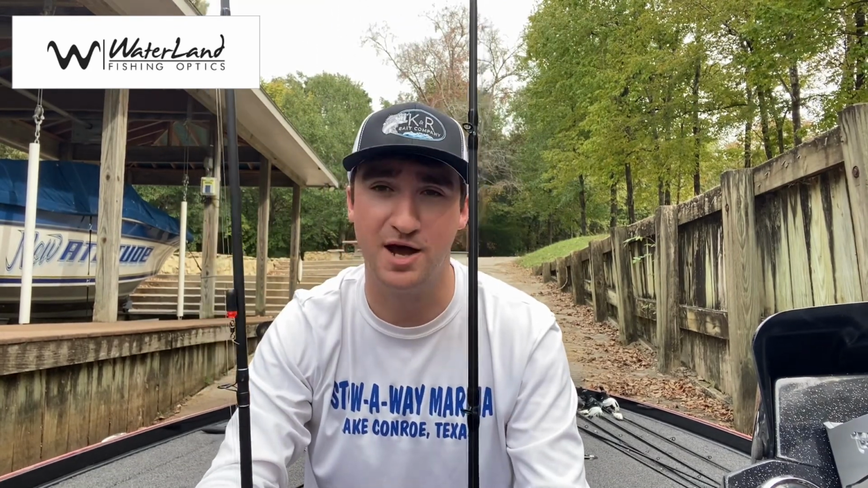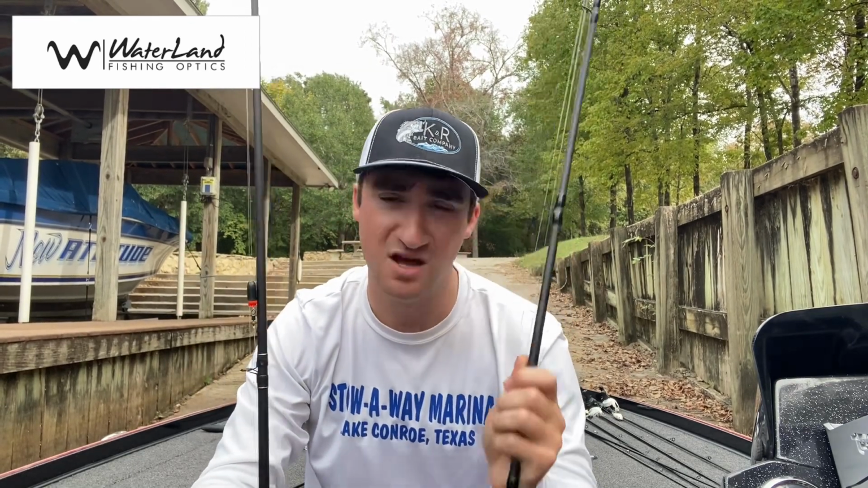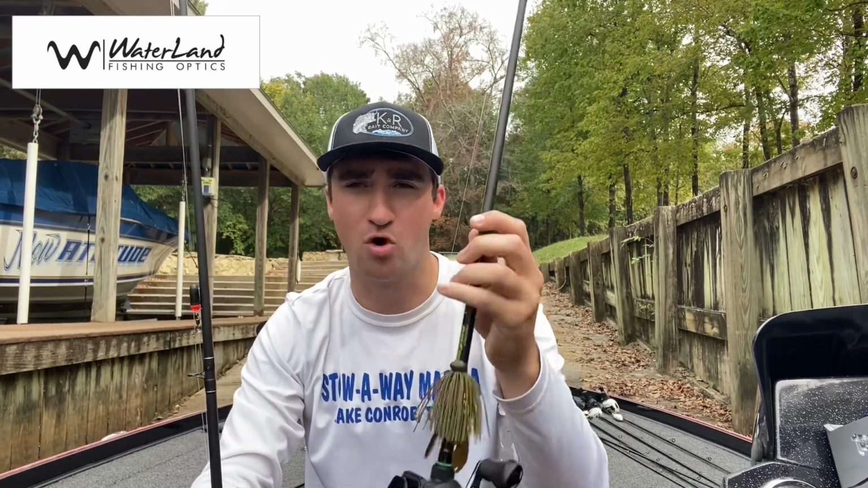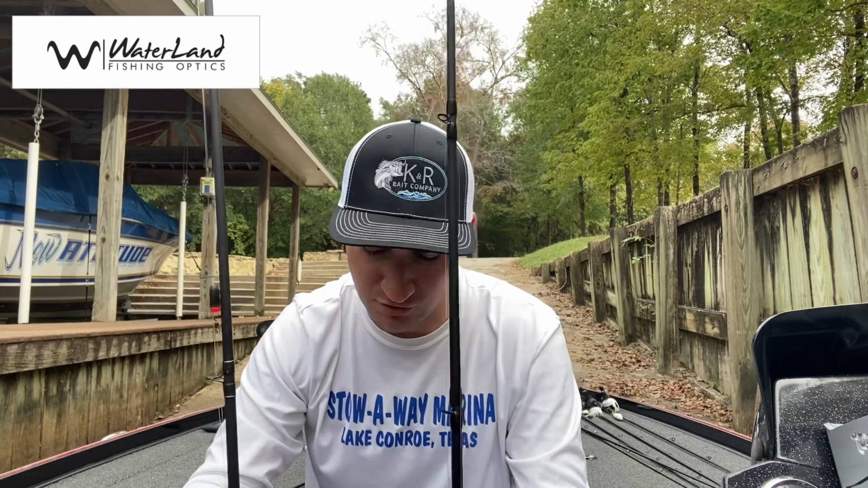There has been many a bass caught on both of these. In the fall, I have a lot of success when I can't get fish to fire on a crankbait to eat this football jig. I like a green pumpkin color with just a craw trailer on it, and I'm going to throw this on some heavier line. This is 17 pound. You can go all the way up to 20, just kind of depends how heavy of the cover you're fishing.